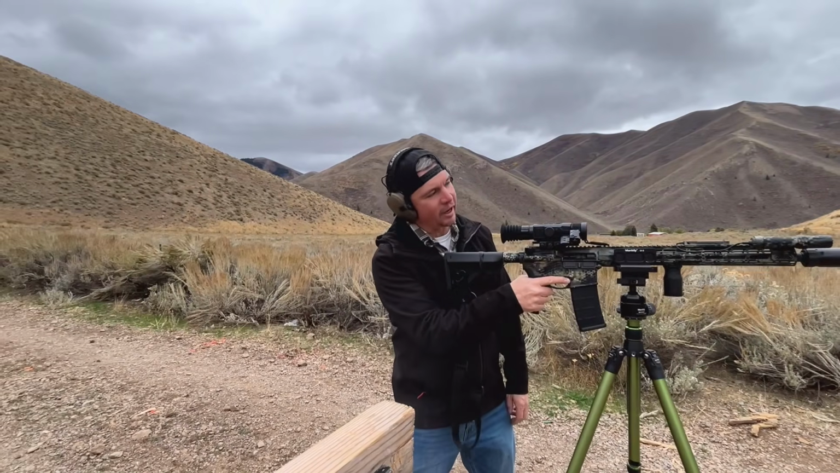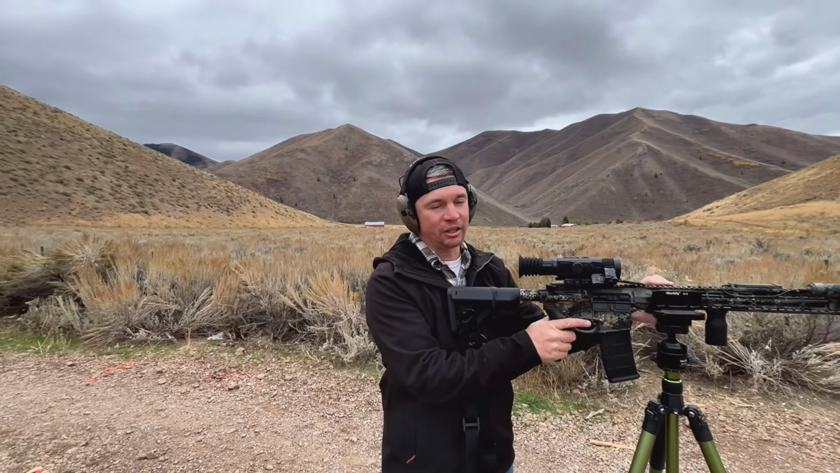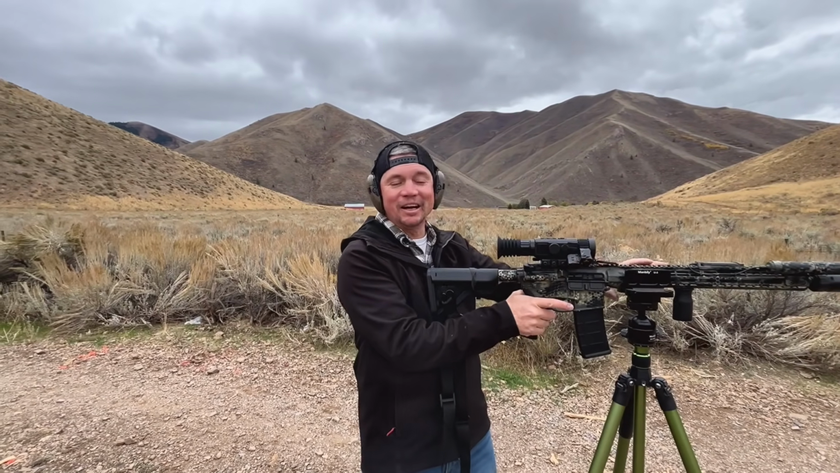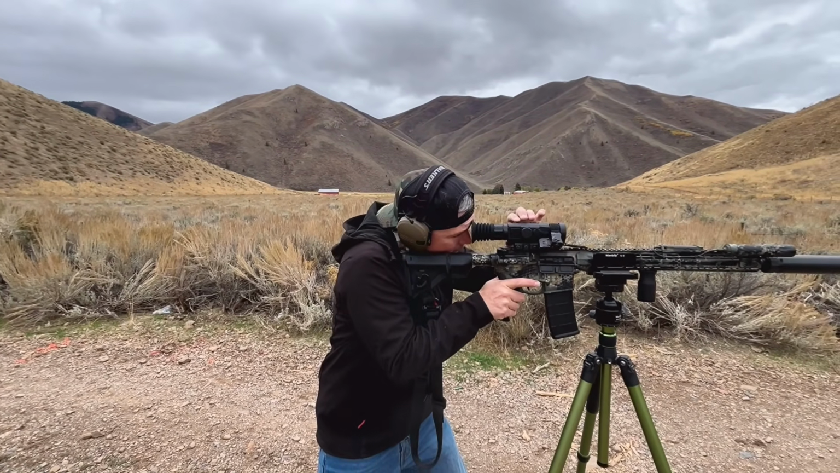So what we're going to do here is simulate if you were shooting precision at a far target, but then you had to engage a close-up target with the offset red dot still in the tripod. Let's see how it goes. We're going to record first person at the same time.